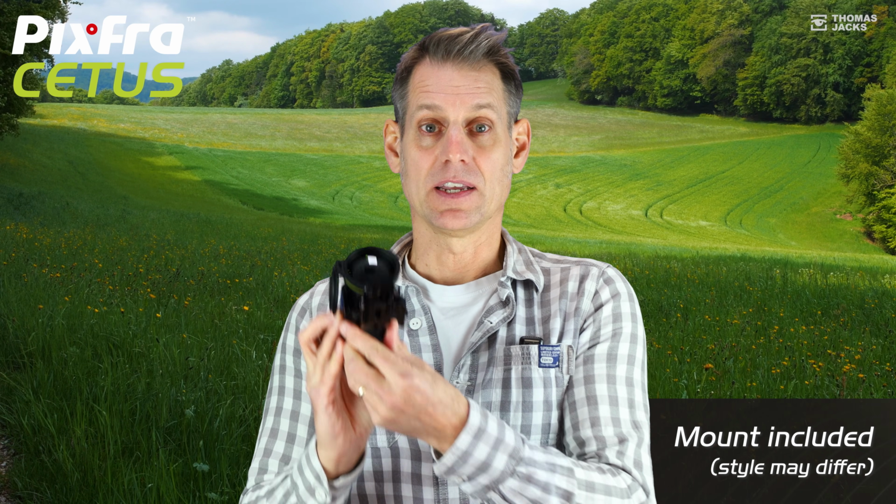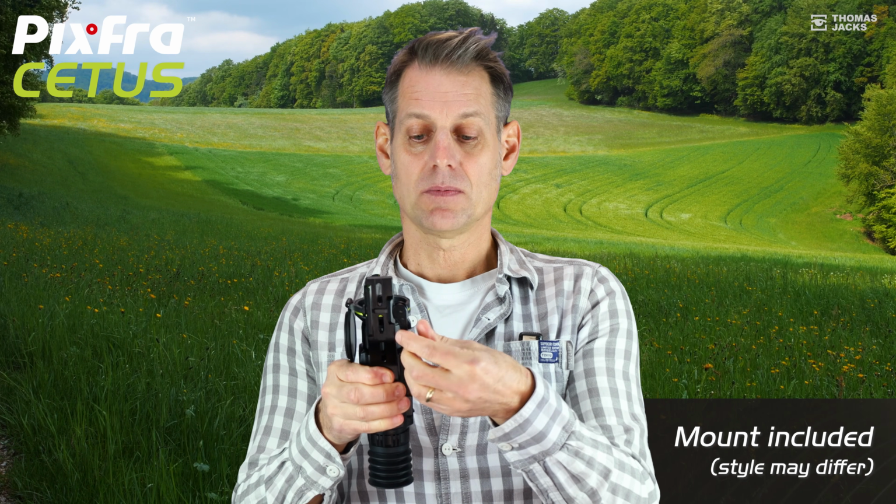Now, importantly for the budget conscious, Cetus comes with everything you need, including a quick release mount. And because Cetus is smaller, it can be accommodated on a broad range of rifles and air guns.